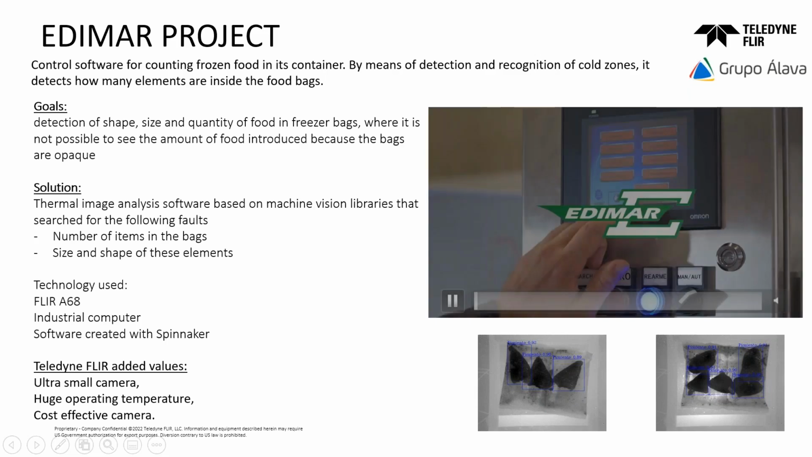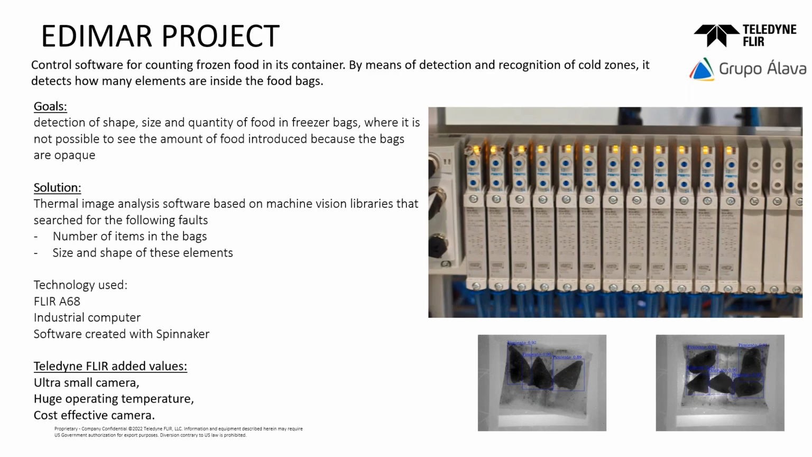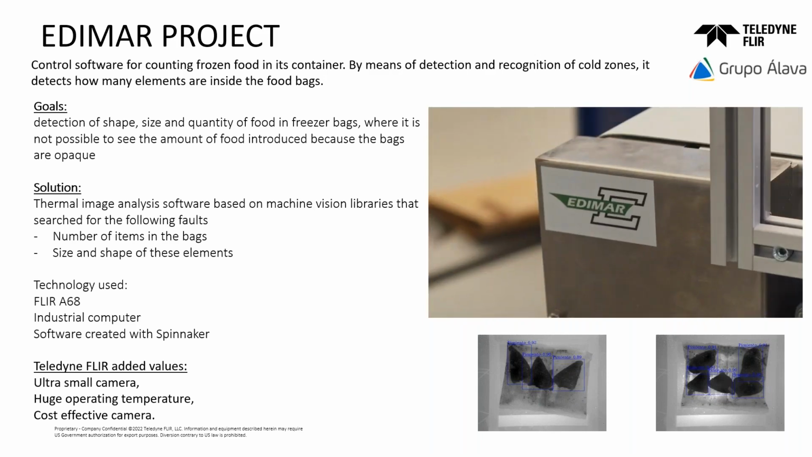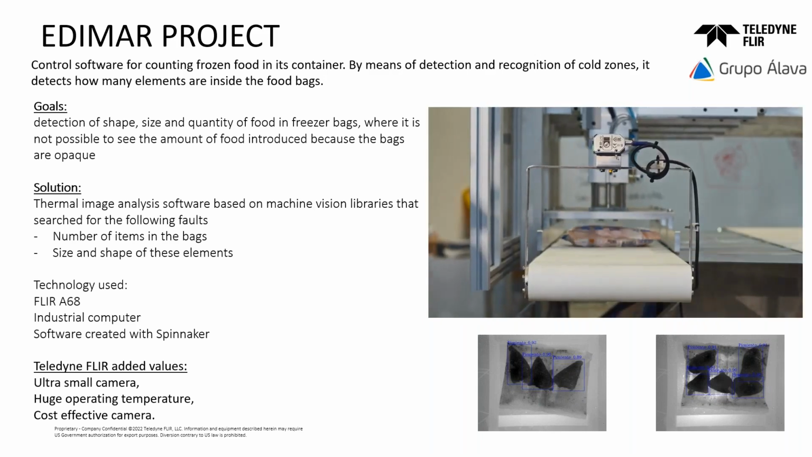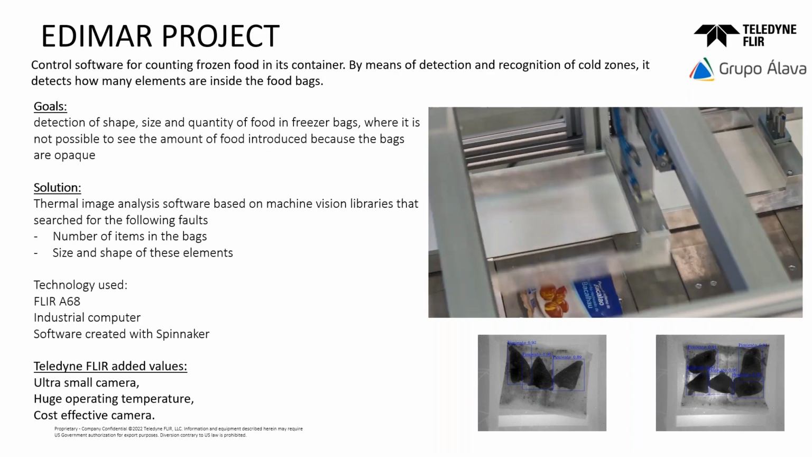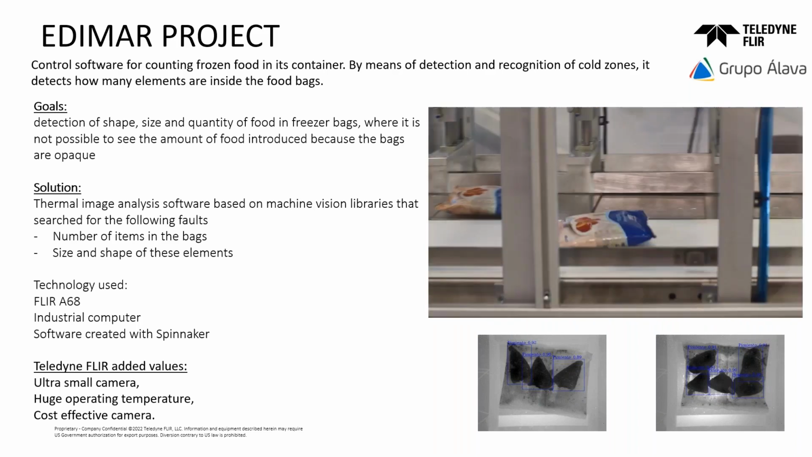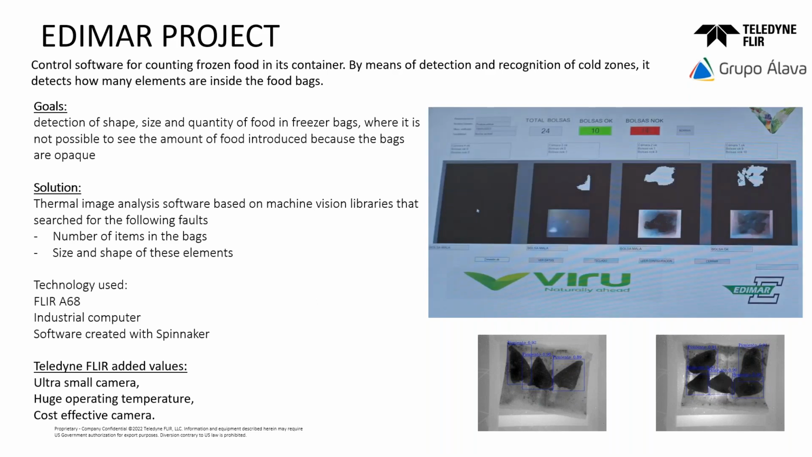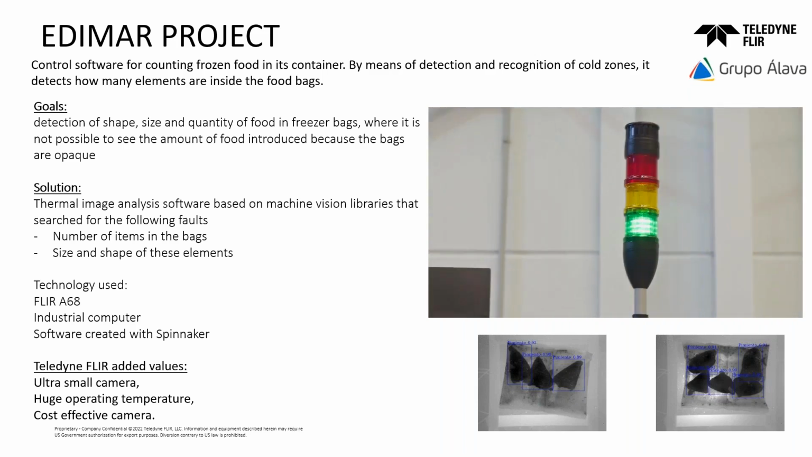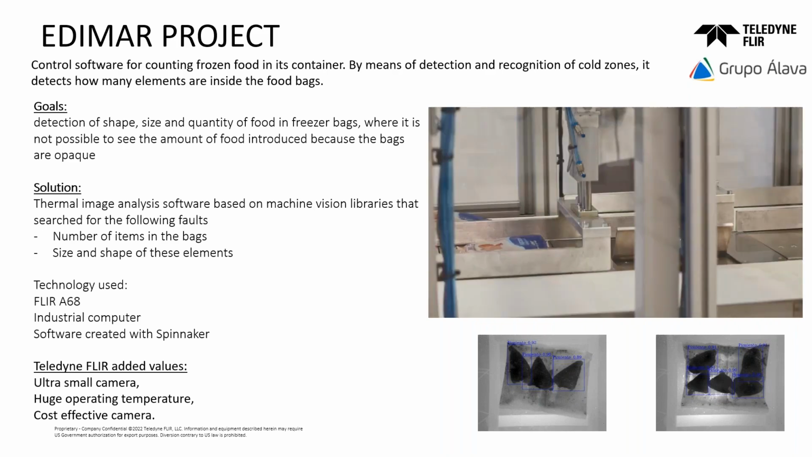Why use Flir in this application? First of all, because the new A68 cameras are very small, and in this case they have a problem with space. Another thing we talked about was that this machine is going to be in an extreme condition, maybe minus 10 degrees, and we found a camera that they can use in this extreme condition.